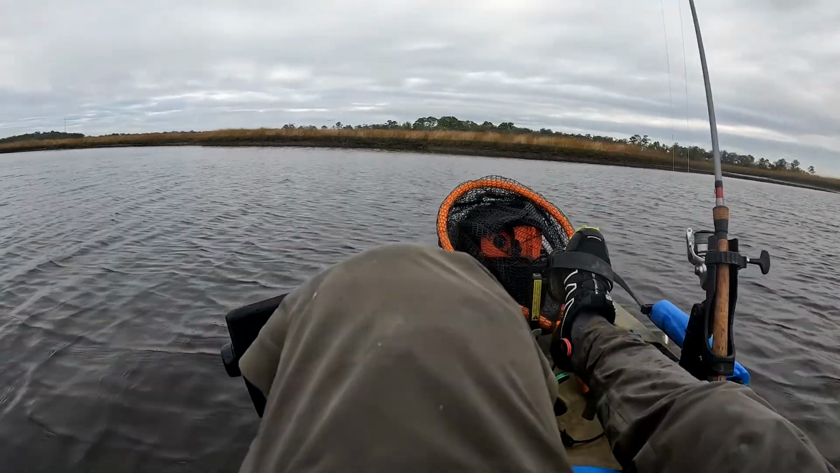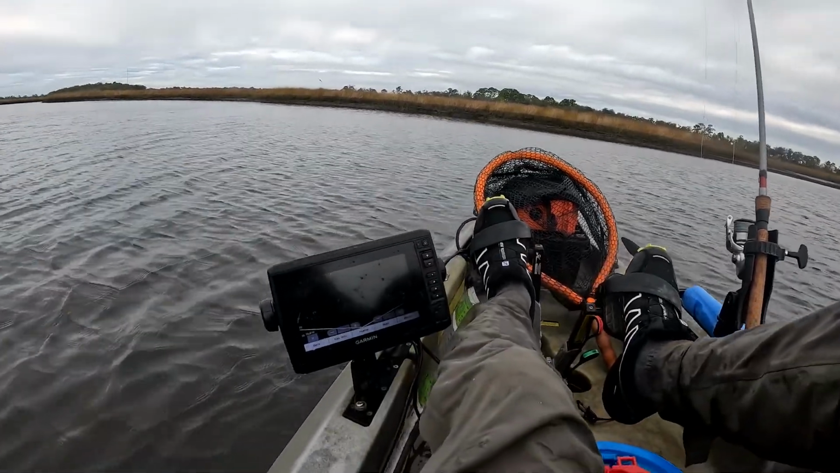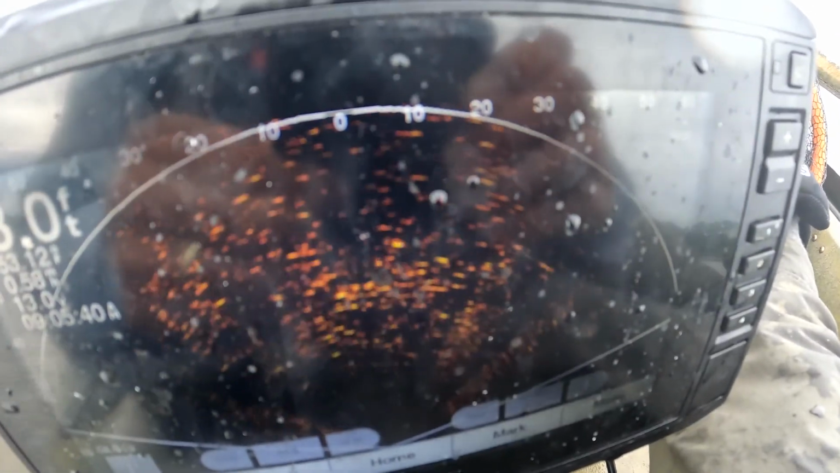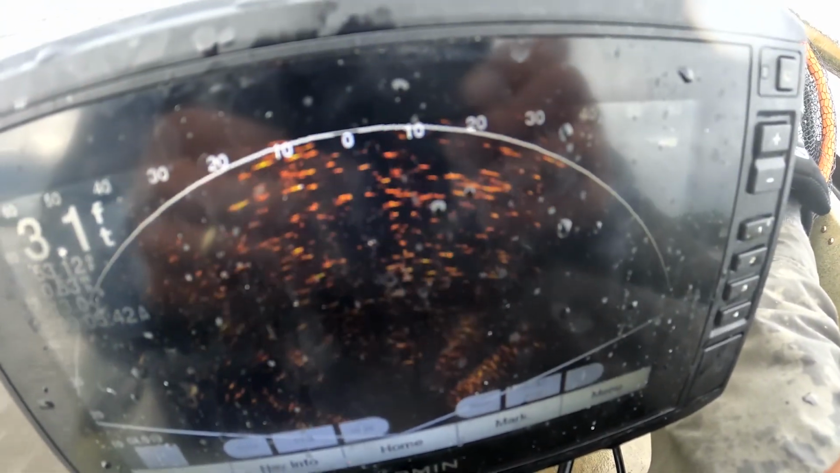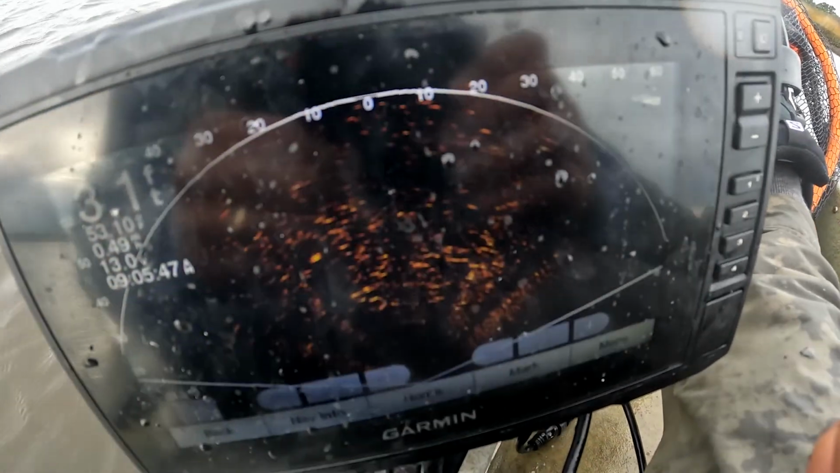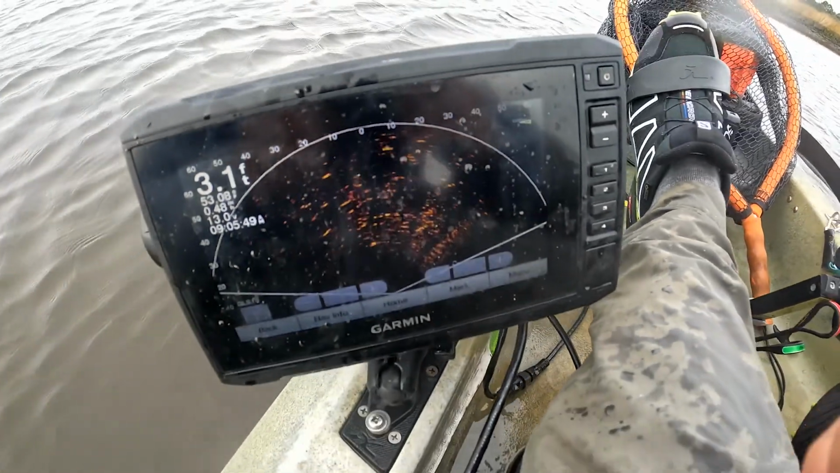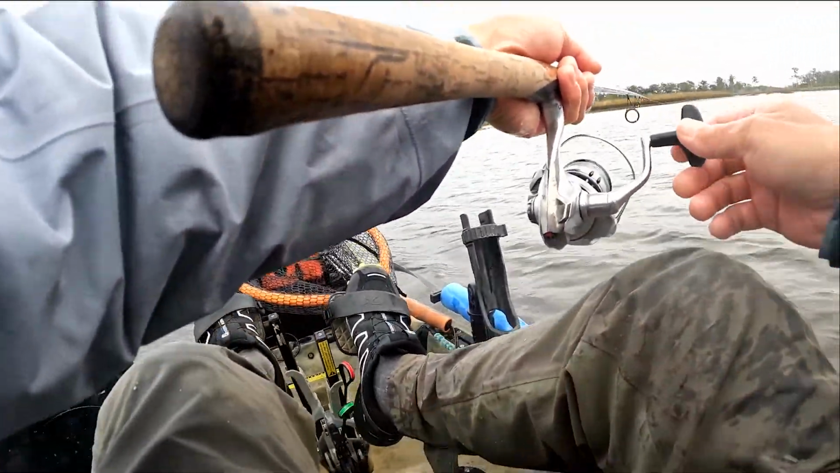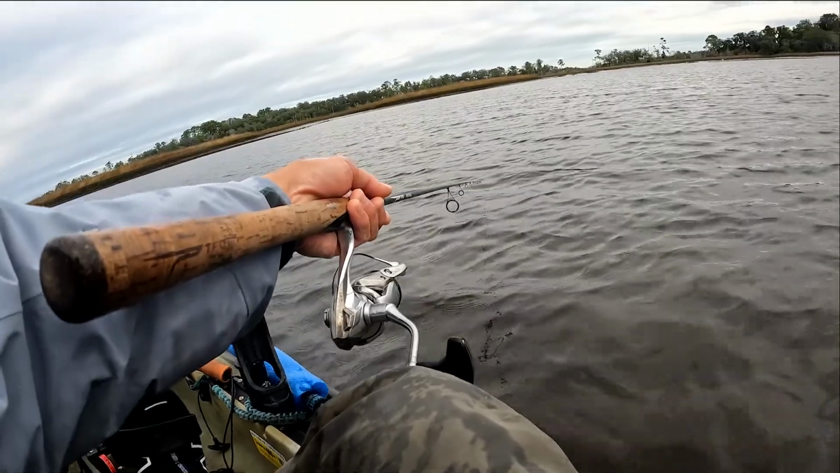All right, this time we have found hundreds of trout. See them there? There they are. Those are all trout. It's thick in there. It just hits it and hits it and hits it.